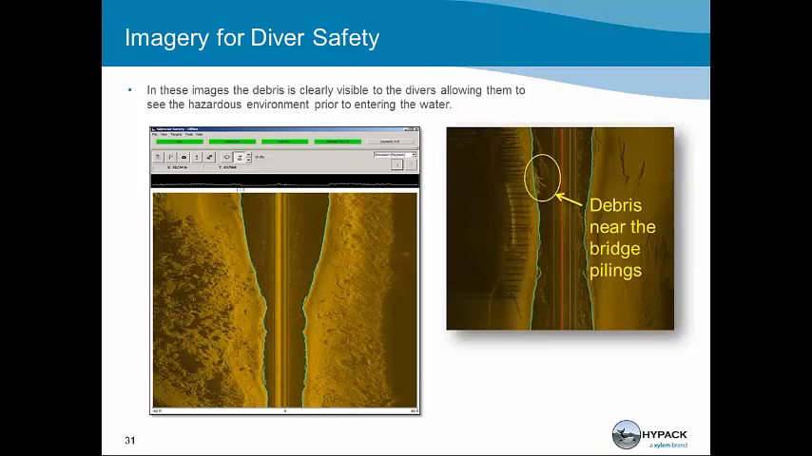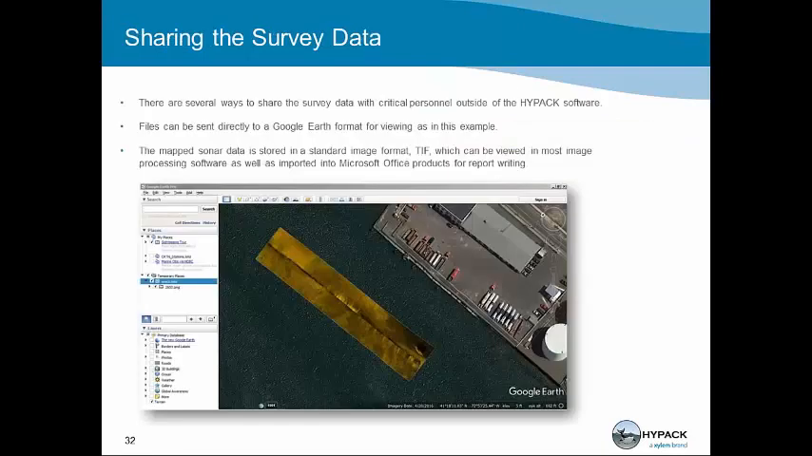The image to the right shows, in that water column area, debris near the bridge pilings. The debris near the bridge pilings doesn't show up in any of the side scan data except for the water column data. By showing up in the water column, you can actually limit the danger to the diver if he was going to work near these bridge pilings. Entering the water near bridge pilings is already a dangerous environment, but by knowing that there was a tree near those that showed up in our water column as we drove directly over top of it, the diver is better prepared and again, safe to enter the water.